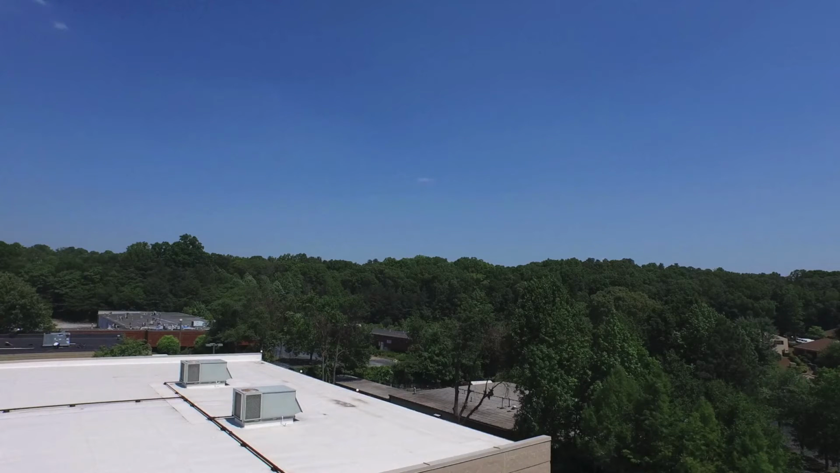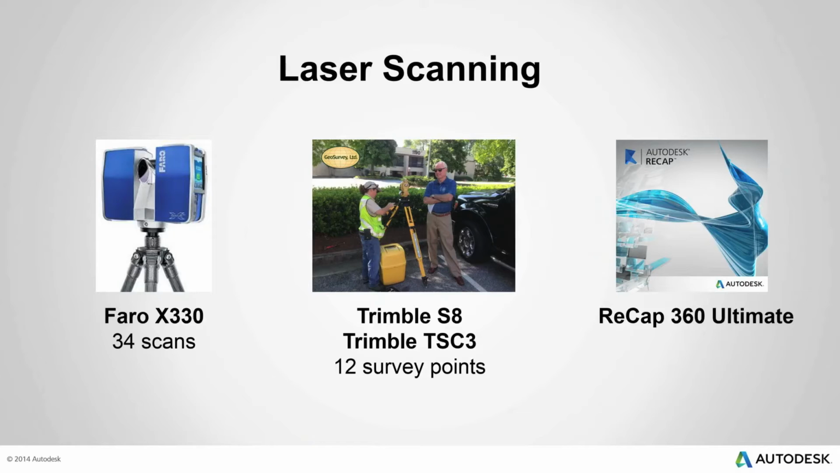So let's speak about laser scanning first. The entire exterior of the building was laser scanned using a Faro X330, which is one of the latest Faro scanners. There were 34 scans. We'll show you the result in a minute. Also, 12 survey points were collected using a Trimble SI total station with a TSC3. All this was then registered inside ReCap 360 Ultimate. So I will pass it to Eric, who will show you the result inside ReCap 360.